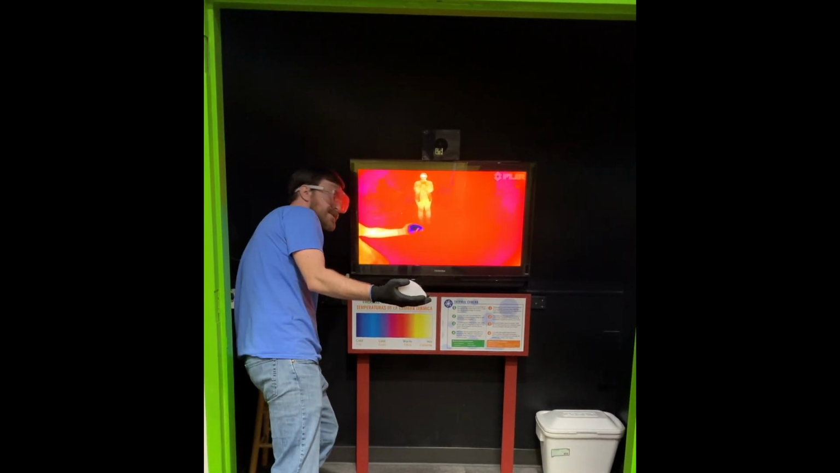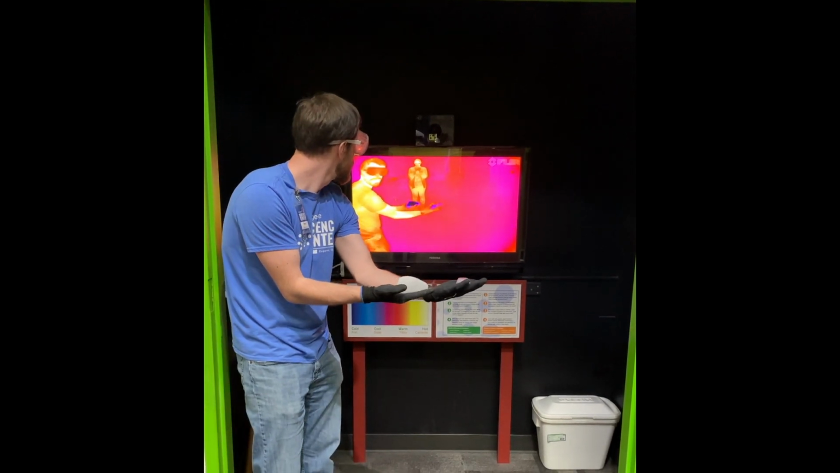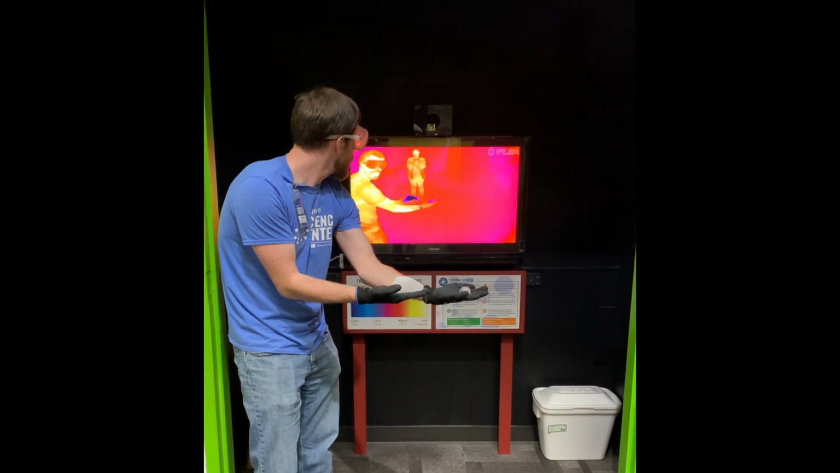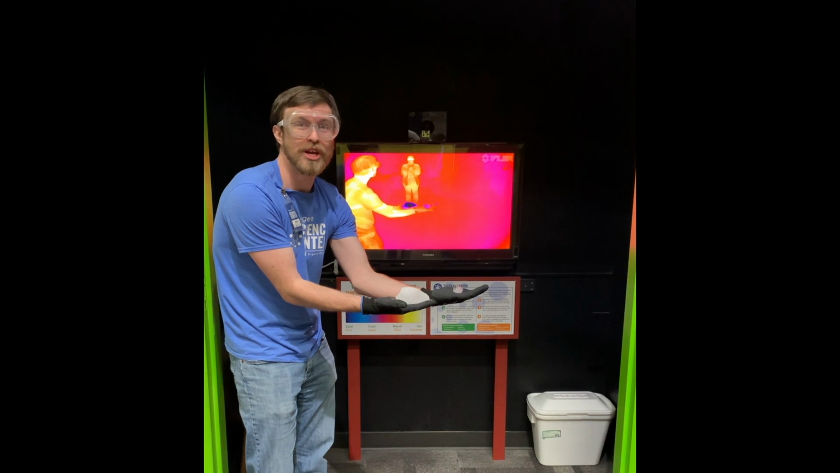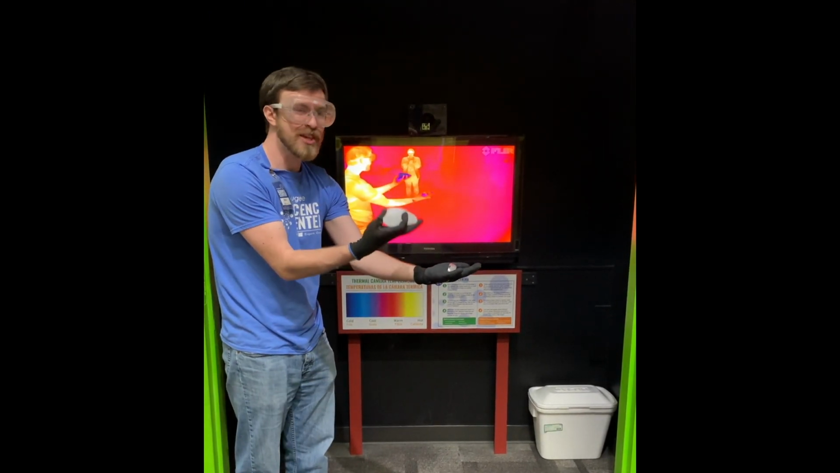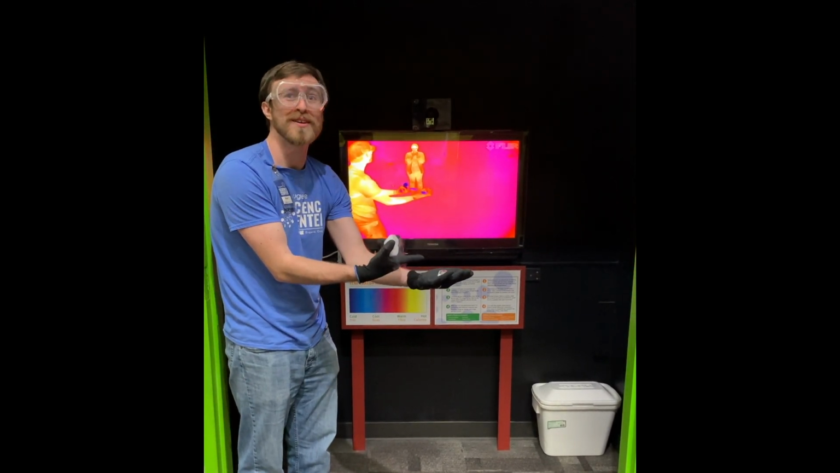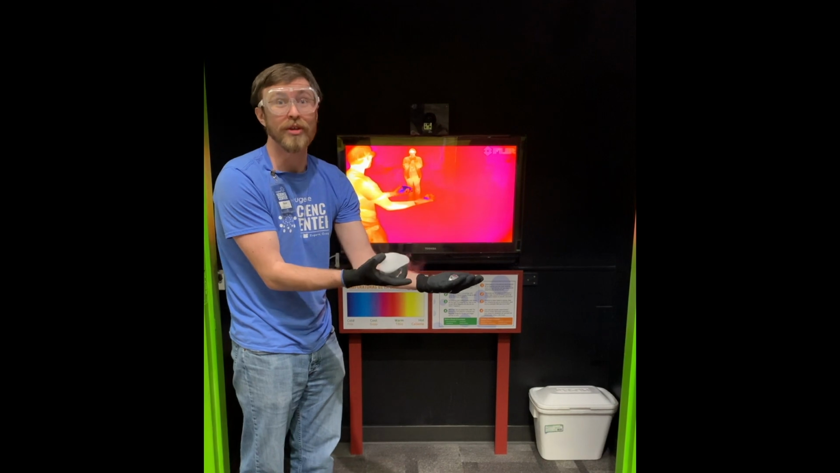So I'm going to take a piece of ice and hold it next to our dry ice. And you'll see that it's that lovely shade of pink. That's a shade of purple right there. And compared to our scale, this is the coldest thing in the room. And this is supposed to be somewhere in the middle. Really, really cool stuff.